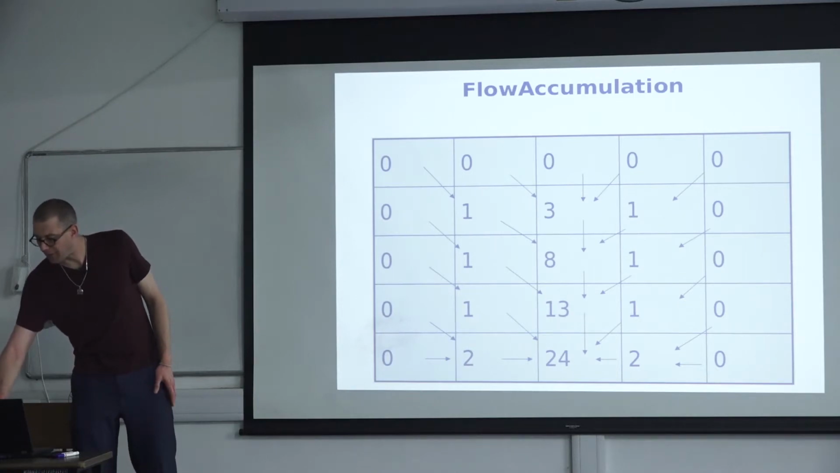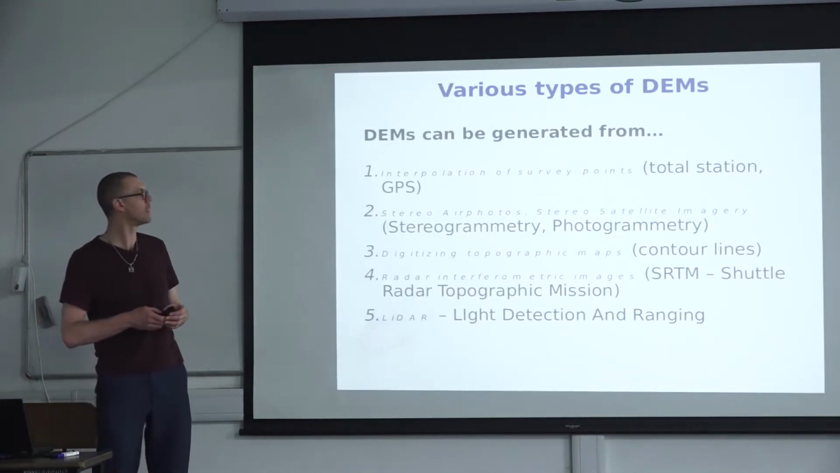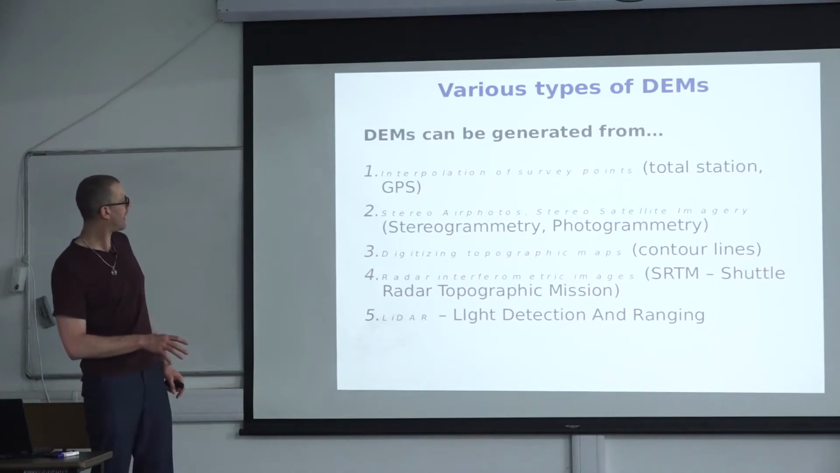In the remaining time, I think I do half an hour more. I just wanted to briefly talk a little bit about how we can generate different DEMs, and then we dive into something different. That looks different on my screen. I suppose the fonts haven't been properly converted.